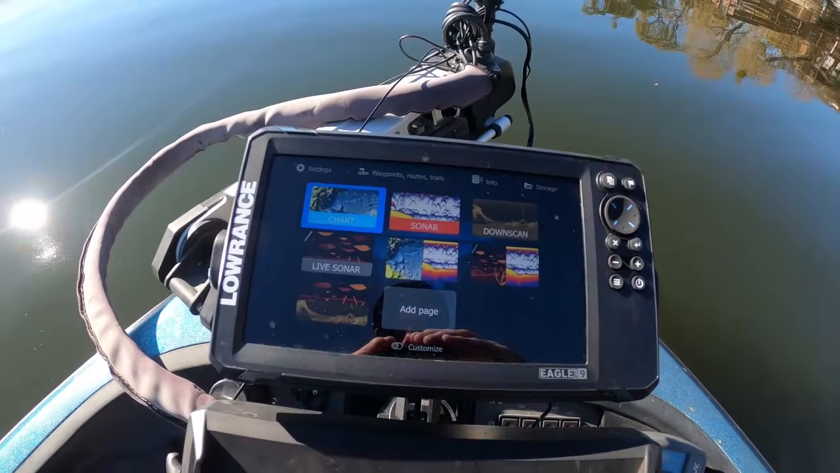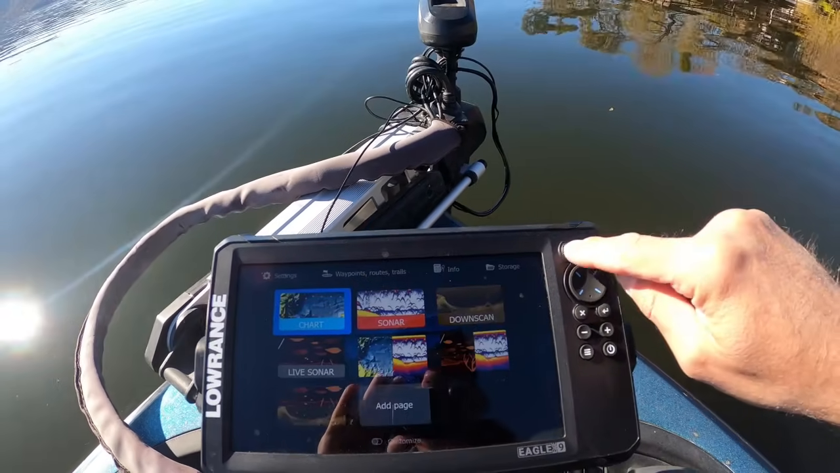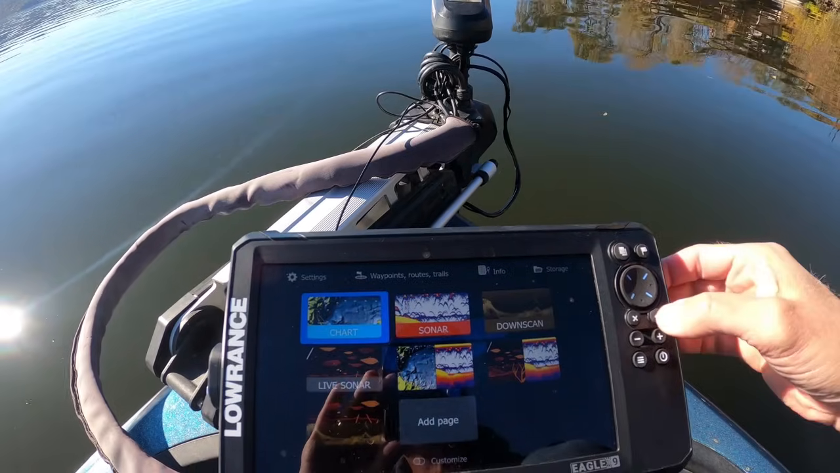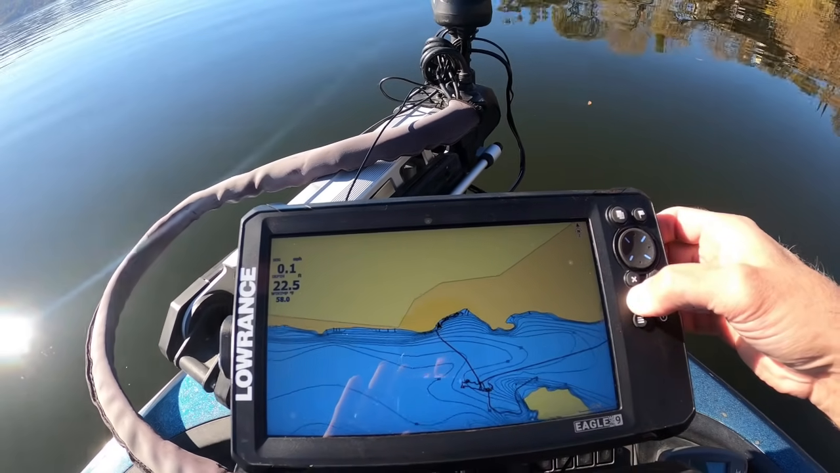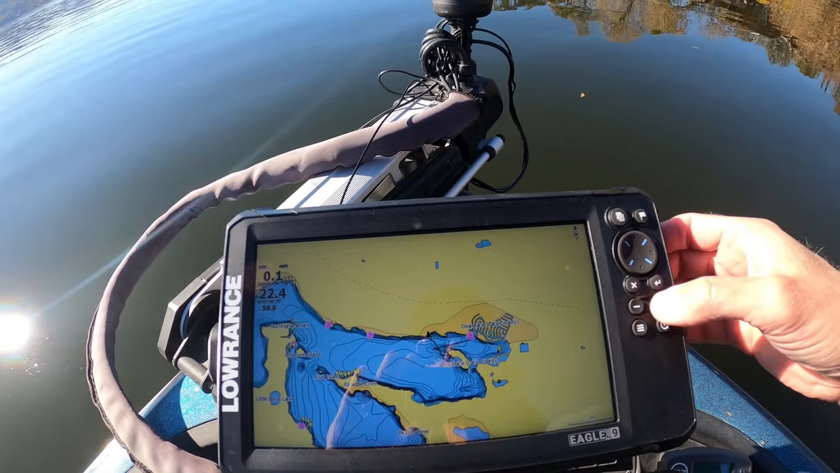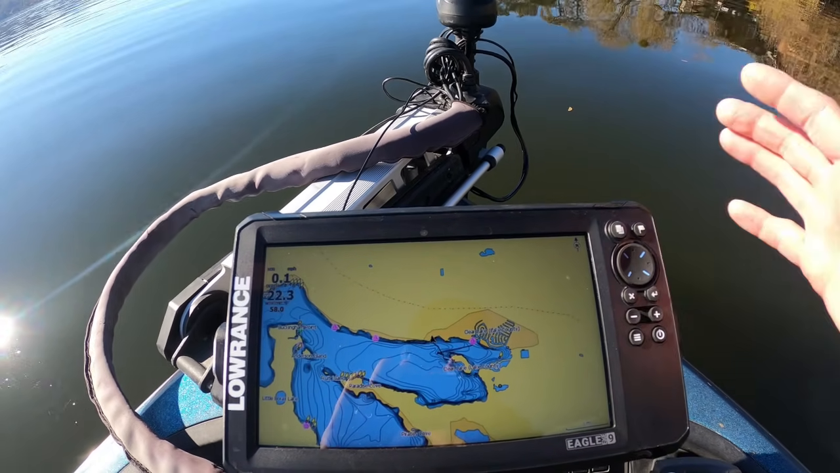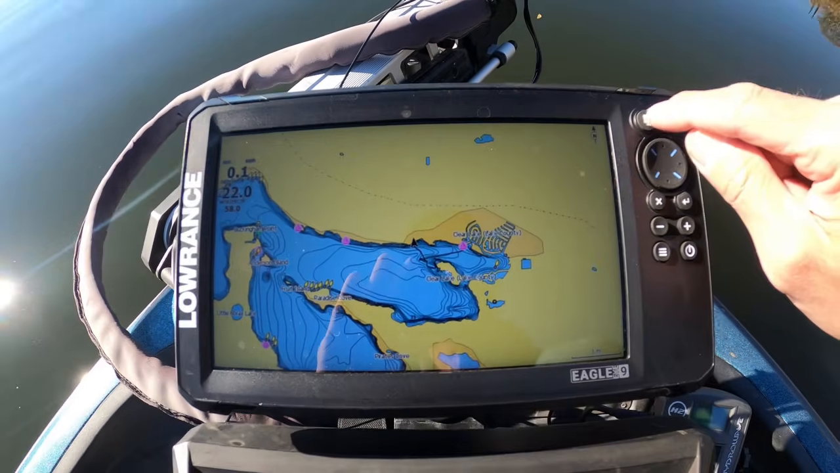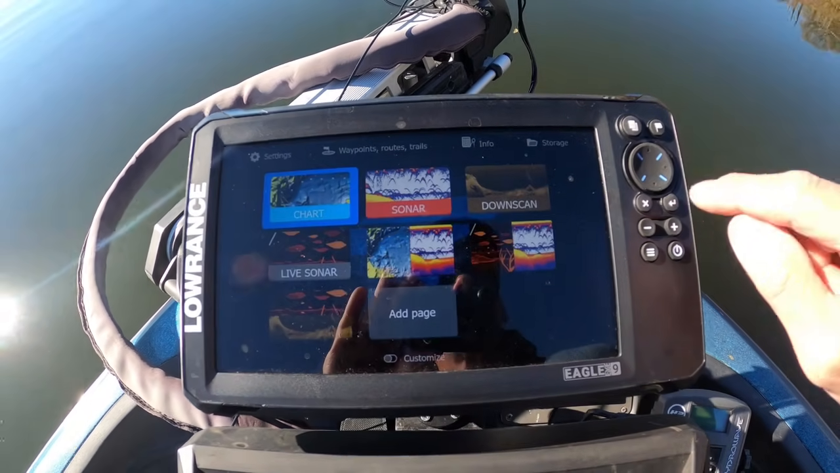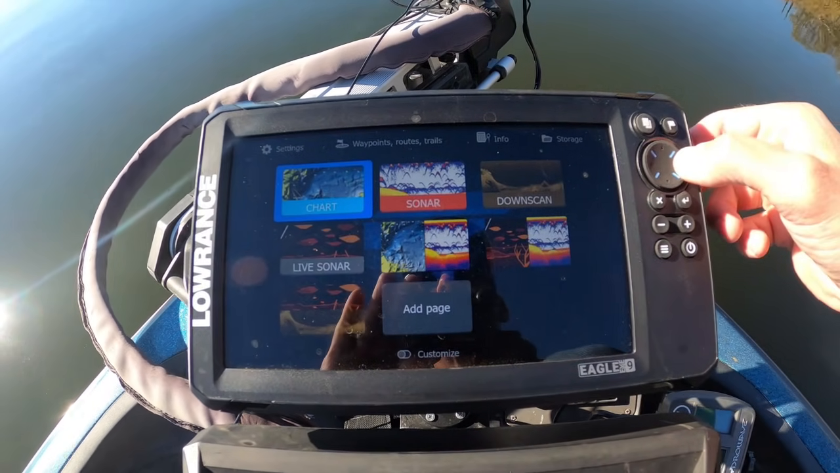Right out of the box, the setup was pretty easy. You hit this pages button up here and it gives you all the options. This unit does have a very nice chart on it. You can zoom in, zoom out, and it has contour lines. It's a great map. I don't think I'm going to use that very much, but it's nice to know it's there. We'll hit the pages button again, and then we'll use this disc to navigate.